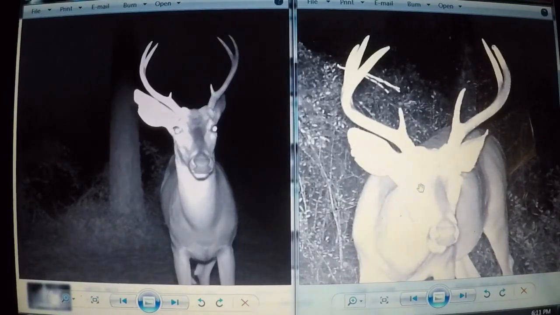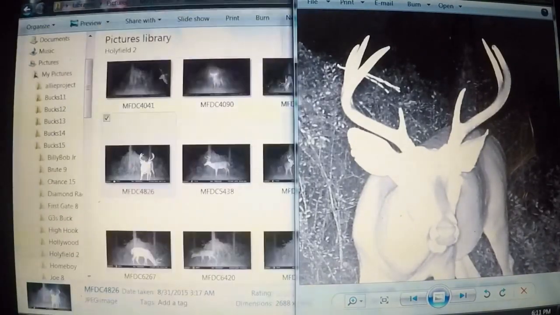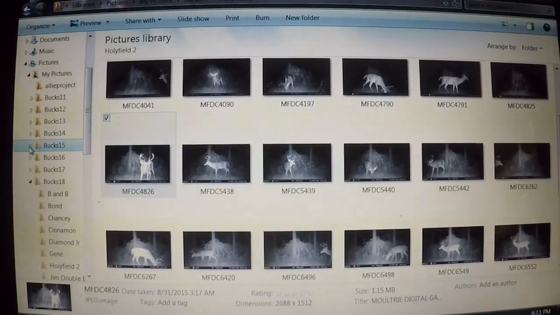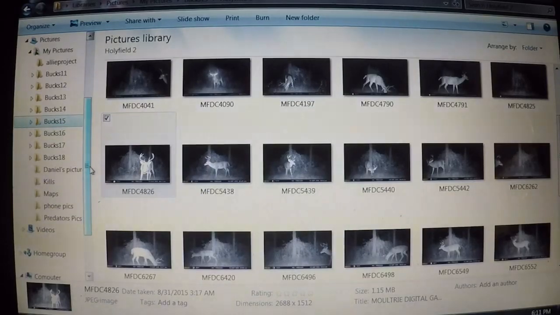And I actually let him walk this year because he was a 3-year-old deer, and I was hoping that he would become something, and he hasn't. So now we've got a really big buck on our hands, but I know what buck he is from the chunk out of his ear. But anyway, that's basically how I keep track of all my pictures.